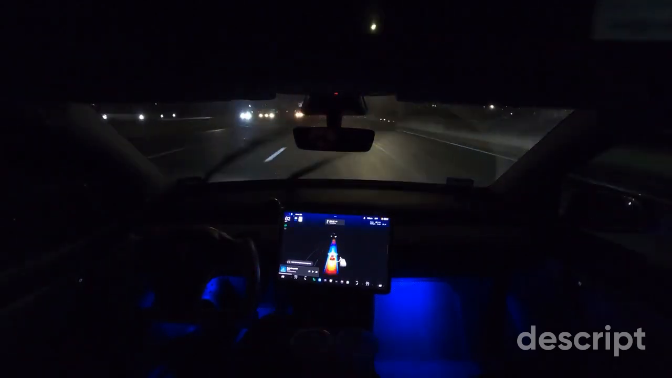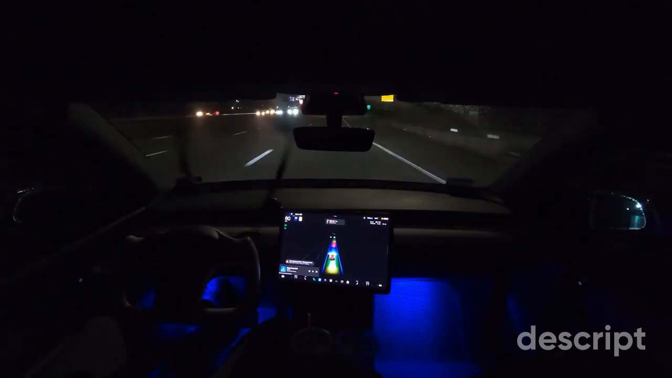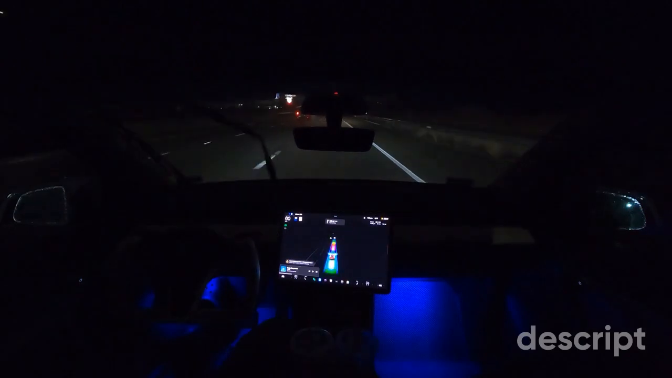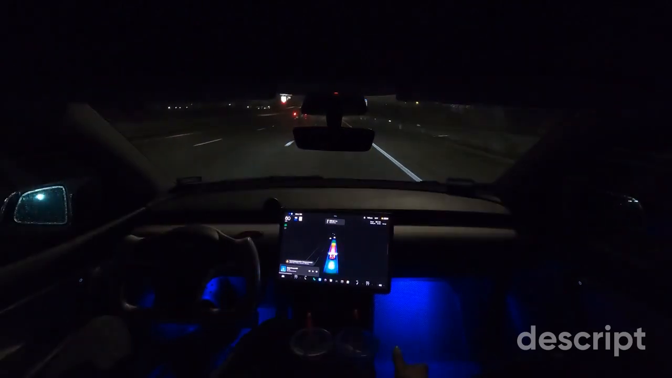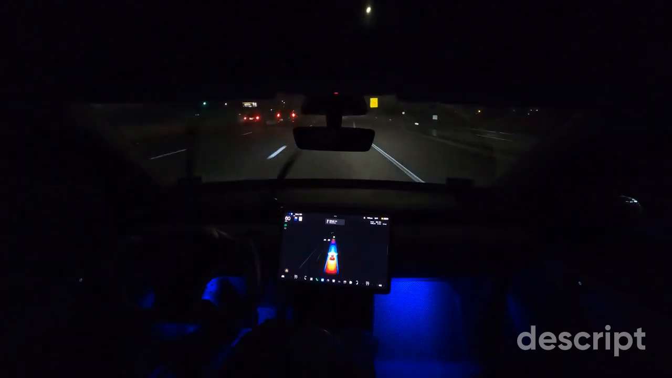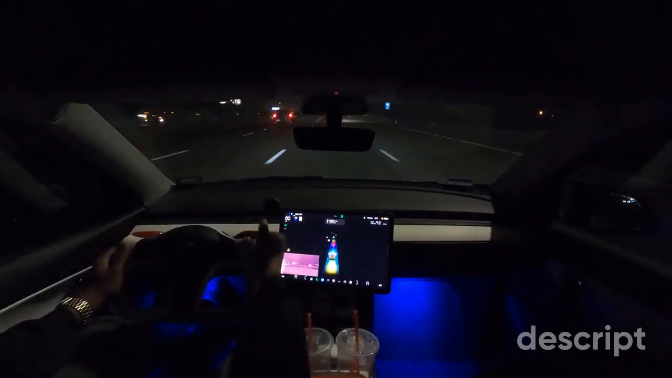I realize that I'm in a unique position of having full self-driving beta. I don't know any other person in my immediate circle with full self-driving beta. And I get questions about the full self-driving capabilities of the vehicle all the time. I want to take this opportunity to explain to you guys what we're looking at.